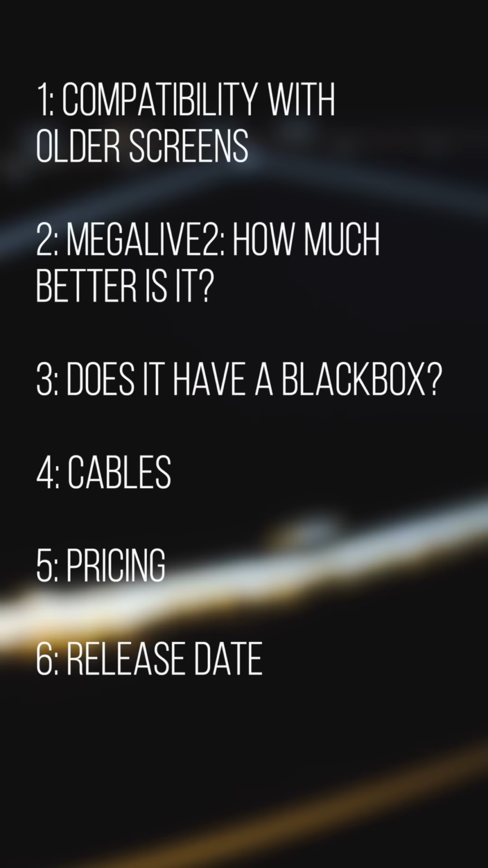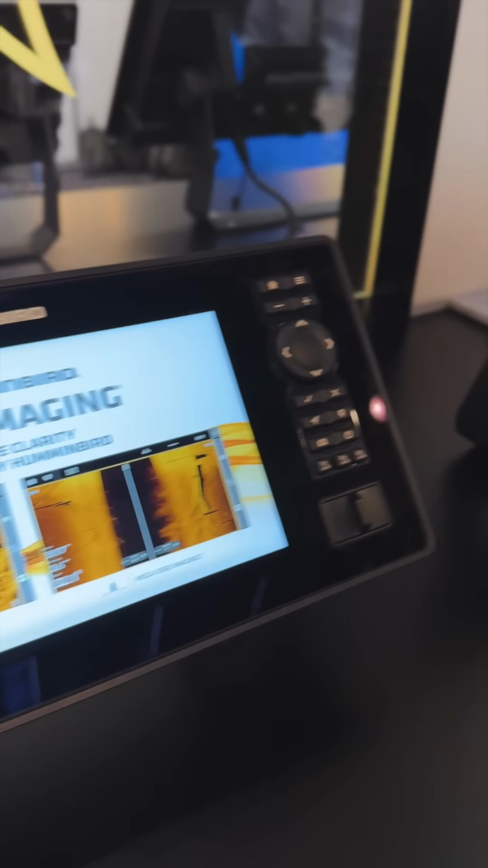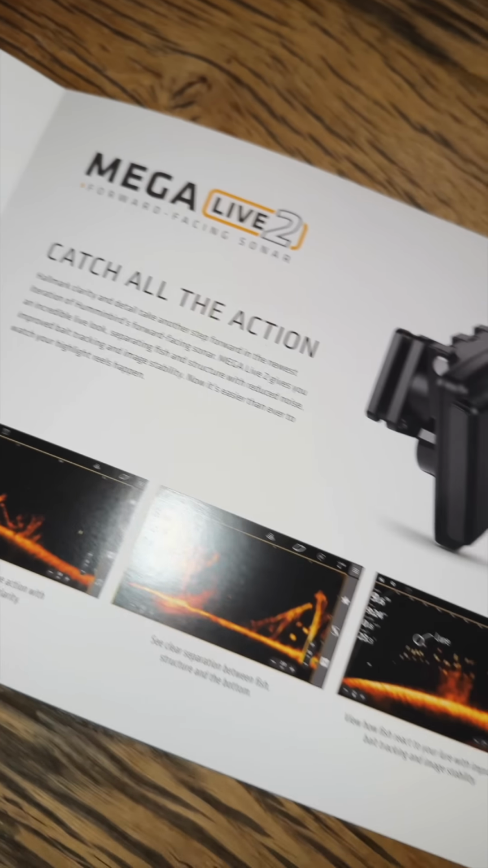Compatibility with older screens. Is Megalive 2 actually better than the previous iteration? Does it have a black box? How are the cables and do you need to rewire your whole boat? Pricing and release date. And with the new live sonar I have to talk about the new screen range from Humminbird as well. Now let's dive in.